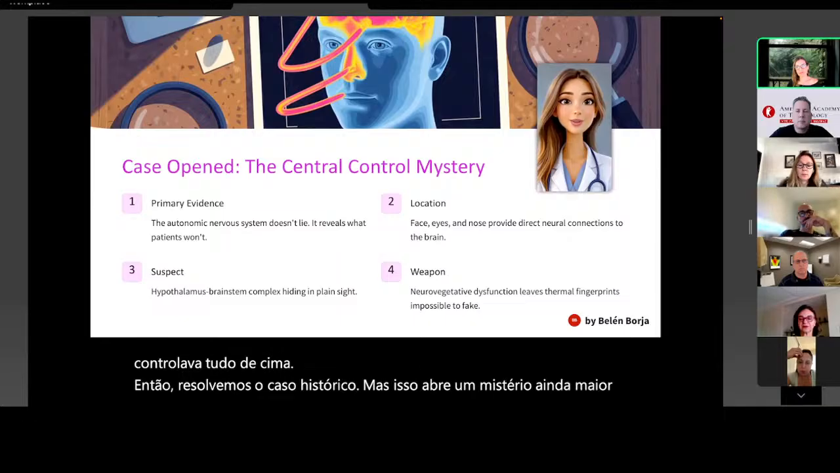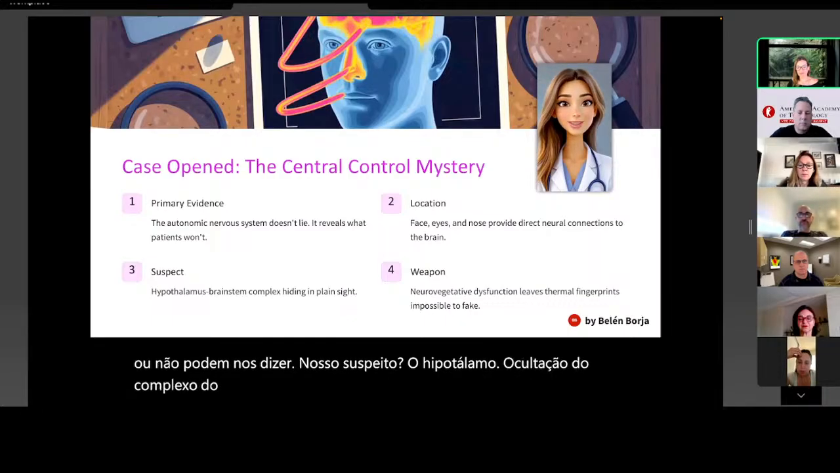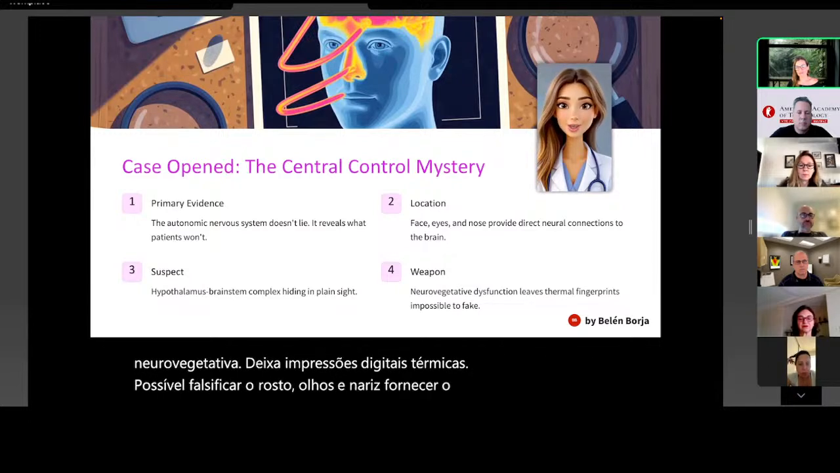We found the evidence: Head zones, Chinese points, the mastermind. Here's our breakthrough evidence. The autonomic nervous system doesn't lie. It reveals what patients won't or can't tell us. Our suspect? The hypothalamus-brainstem complex, hiding in plain sight. Our weapon? Neurovegetative dysfunction leaves thermal fingerprints impossible to fake. The face, eyes, and nose provide our direct neural connection to catch this criminal red-handed.